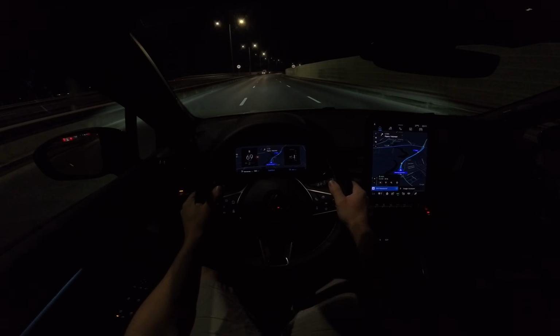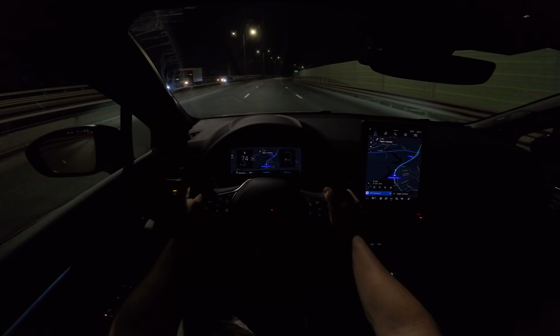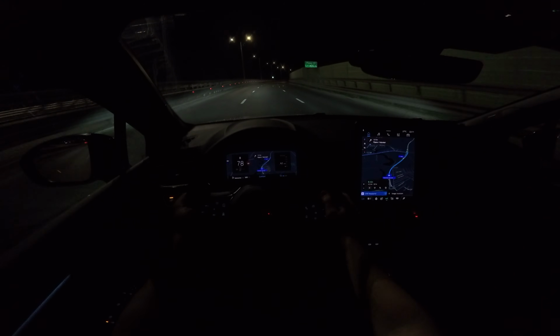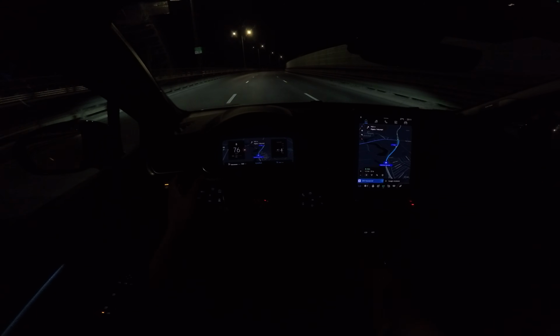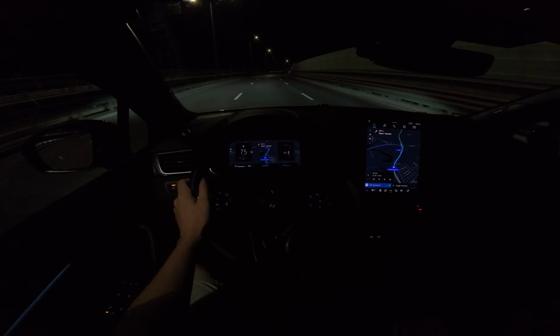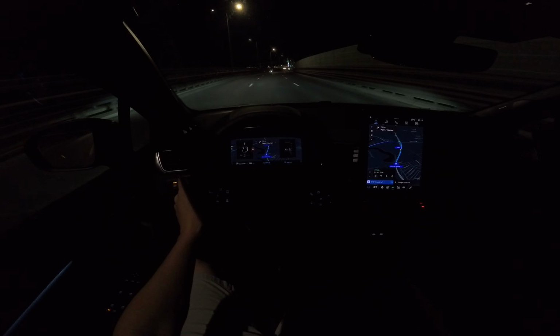The low beams are pretty powerful, so the lights are white and nice. Also the high beam, we will test it a little bit later as well, but also here I show you how it looks, and they are also pretty powerful, so they illuminate the ground and the road ahead in a pretty nice way.